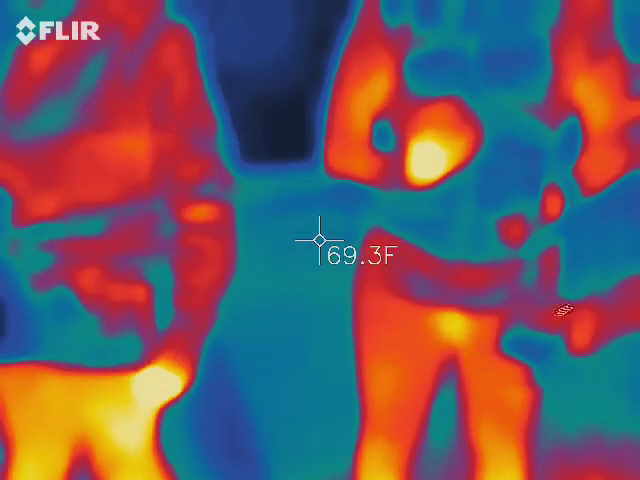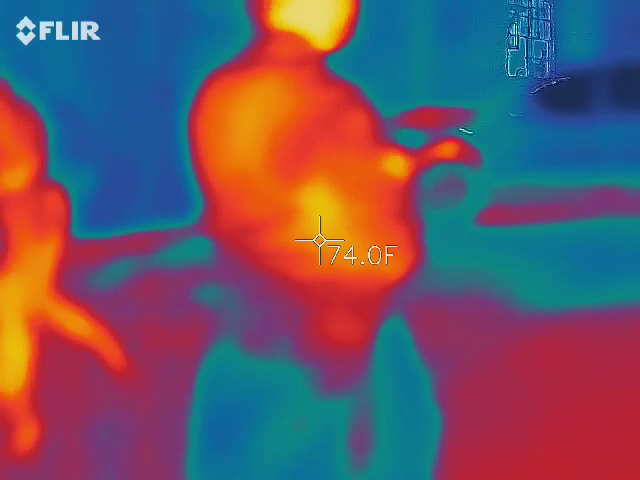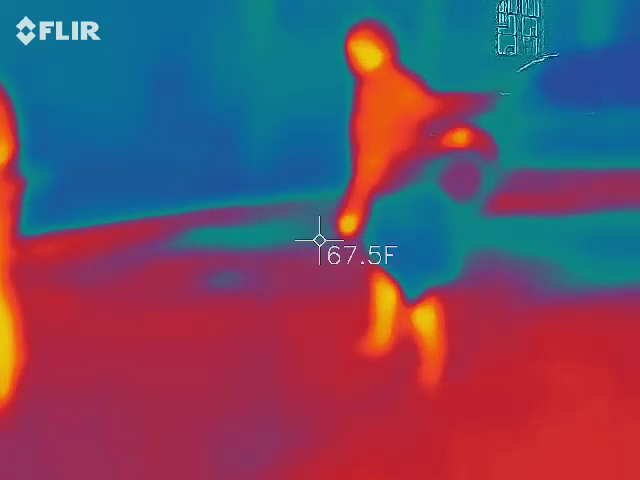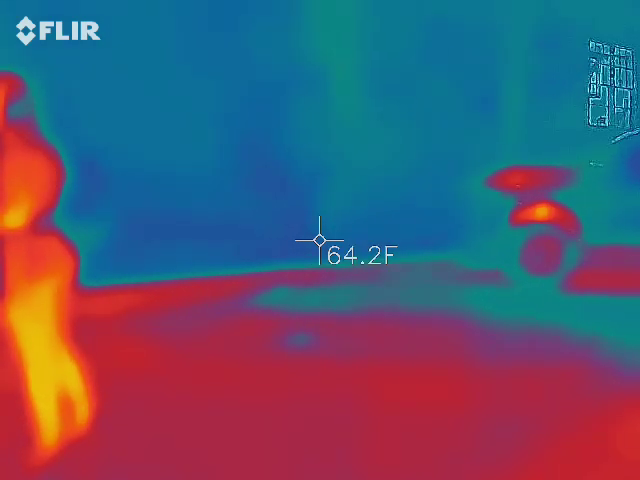Okay. I will show you a quick video of actual evidence that we caught with that camera, just to give you a better gist of what you're actually going to be seeing in the event you capture something.